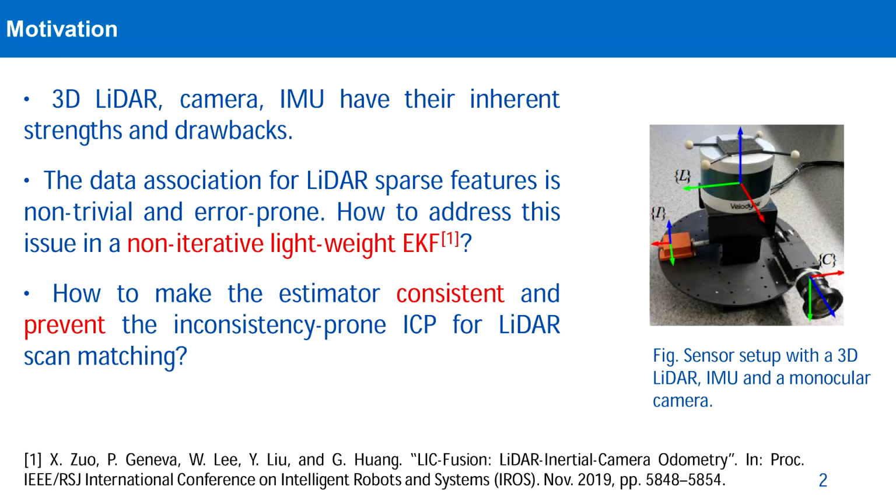The motivation behind this work is trying to use the best of each sensor modality for robust and accurate pose estimation. Besides, starting from our previous work LIC-Fusion, the data association for sparse LiDAR features is always error-prone. Actually, tracking sparse LiDAR features is almost unattempted in the research community. Most existing methods just track sparse LiDAR features in a way like ICP.